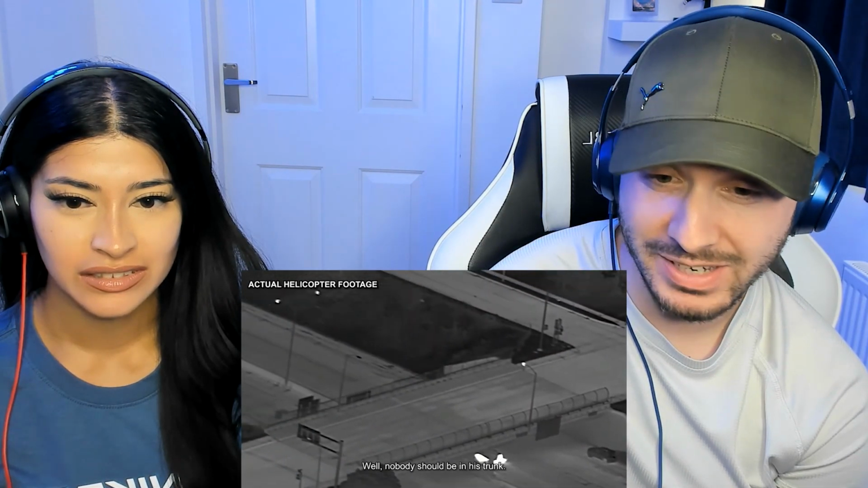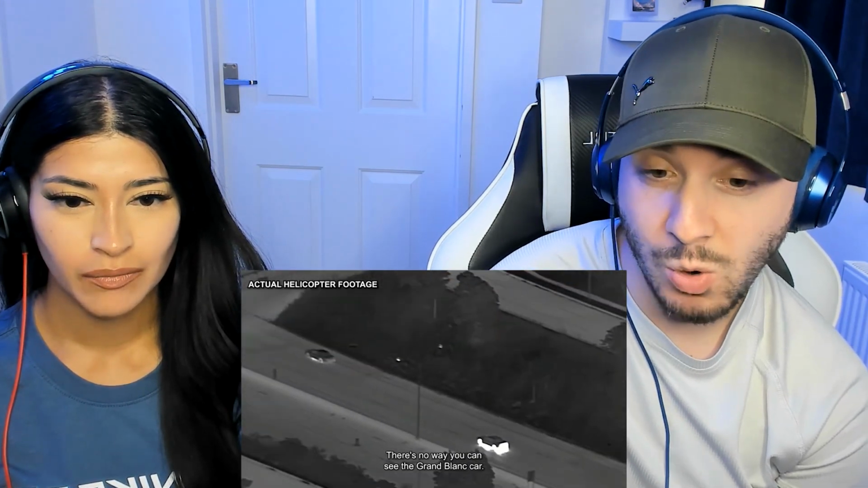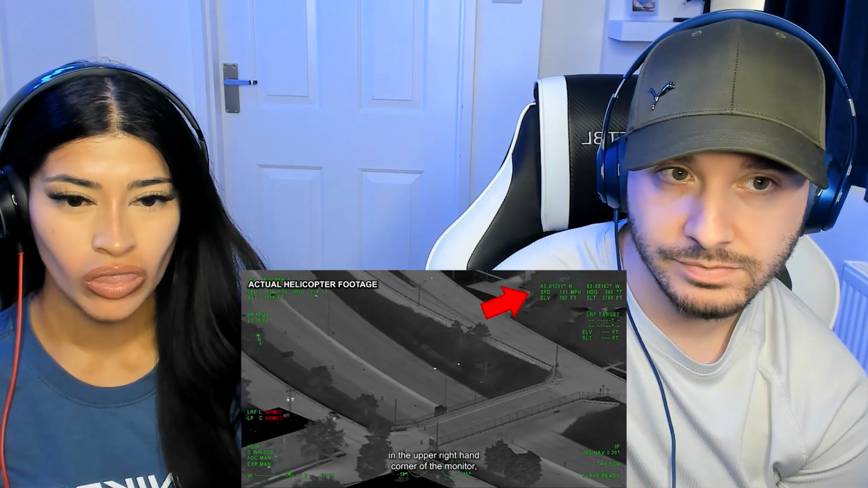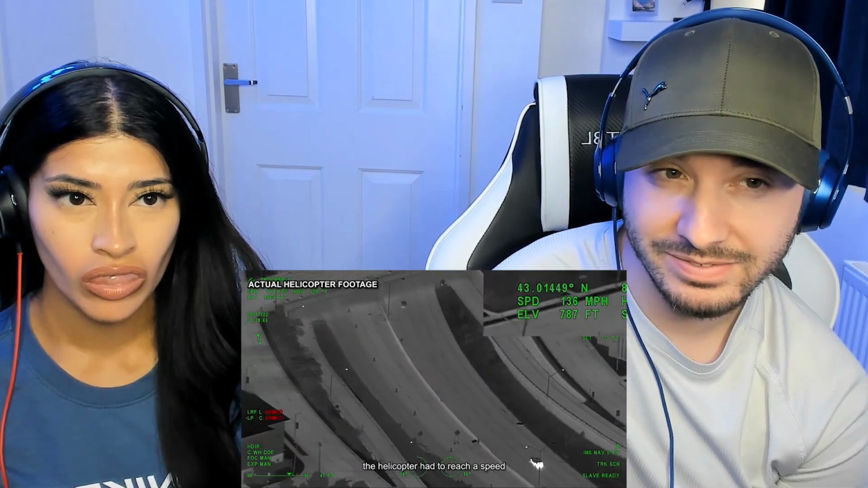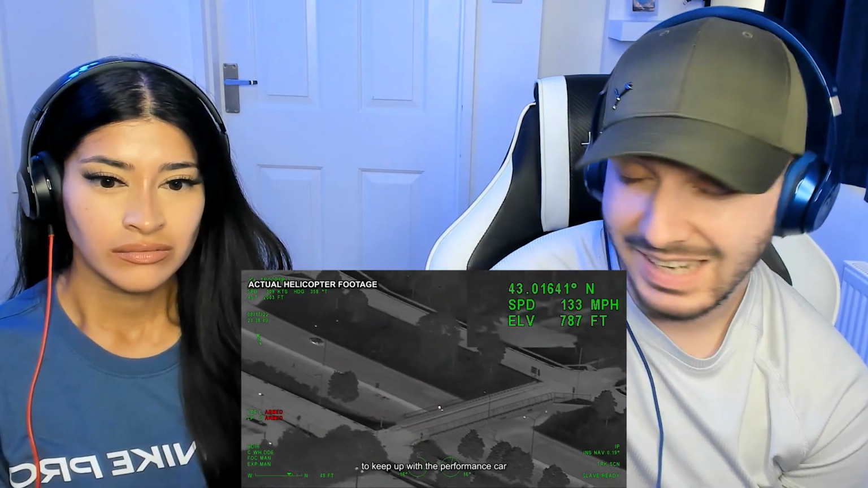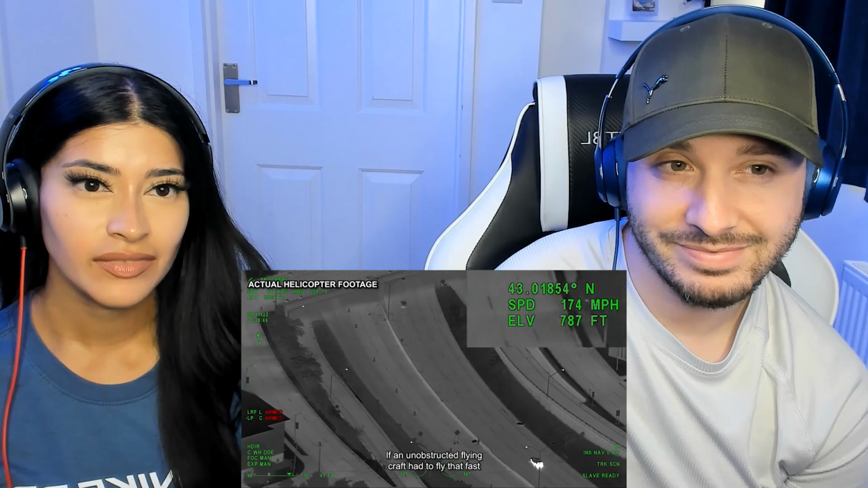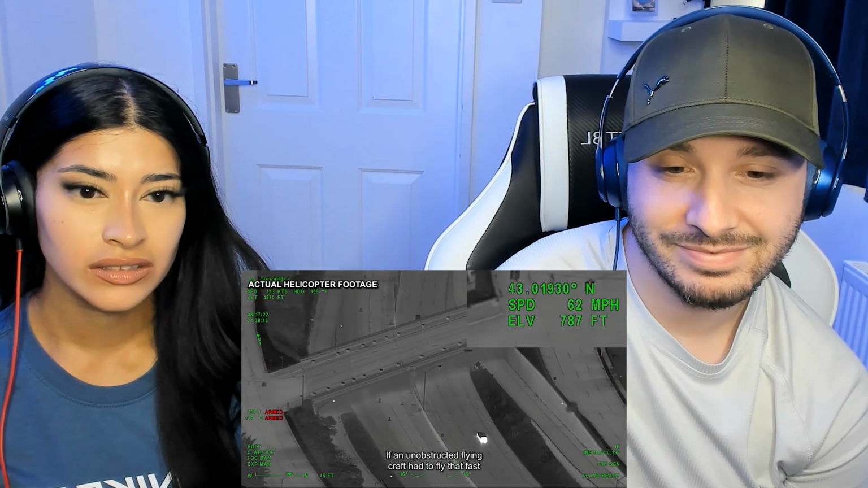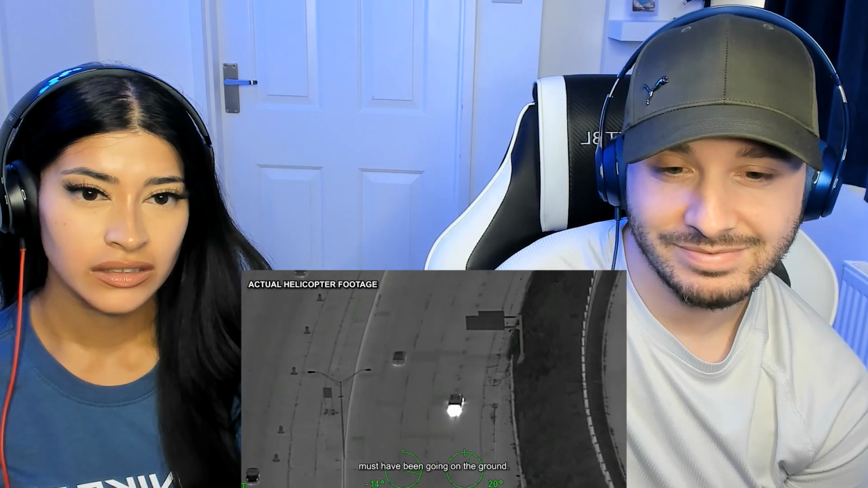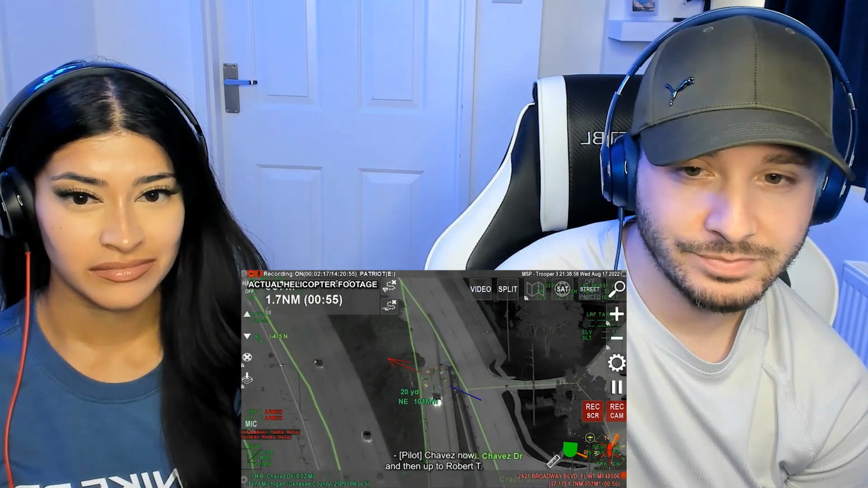It looks like it's on fire. He sped up a little bit, swerved around some vehicles, still driving extremely recklessly. He is not slowing down. That car's quick. According to the speedometer in the upper right-hand corner of the monitor, the helicopter had to reach a speed of almost 150 miles per hour to keep up with the performance car as it sped down the highway. If an unobstructed flying craft had to fly that fast to keep pace, one can imagine how fast the Hellcat must have been going on the ground.